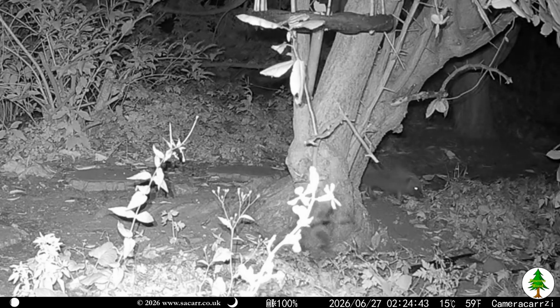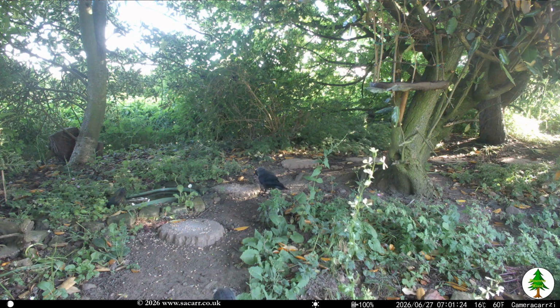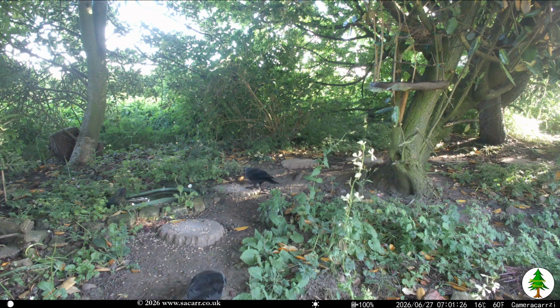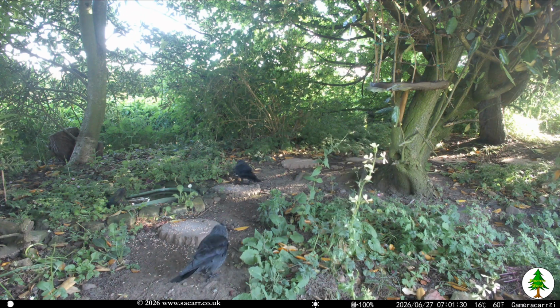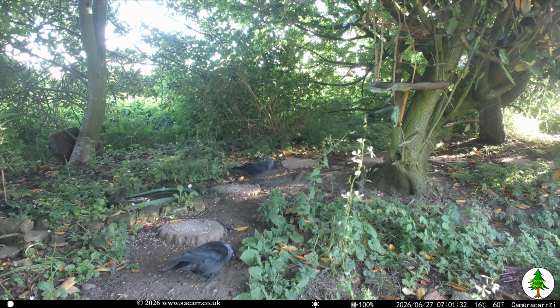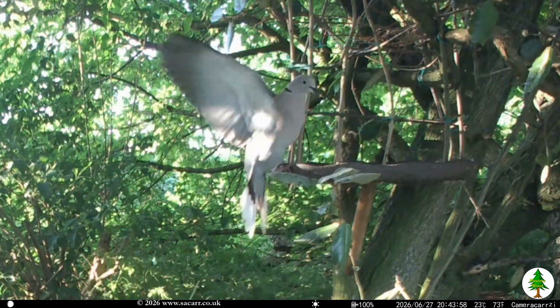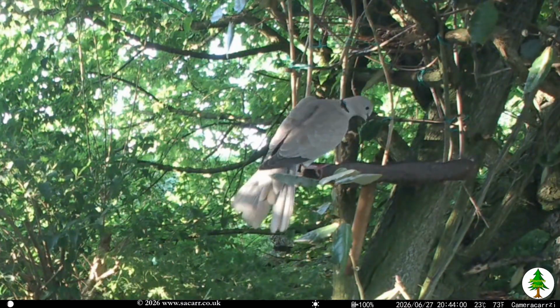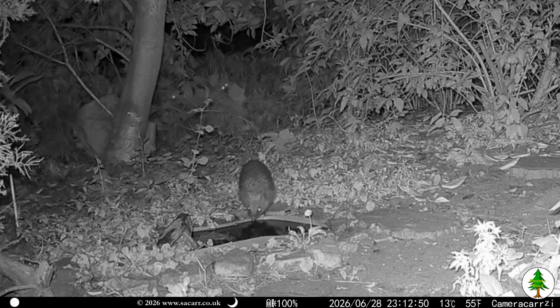Everything went quiet until 24 hours later, with Holly the hedgehog making an appearance. By early morning, the jackdaws had come to clear up the leftover seed. The dove was back that evening, struggling with the bird table that I was trying to keep just for the small birds. Cherry the hog was out late evening on the 28th.